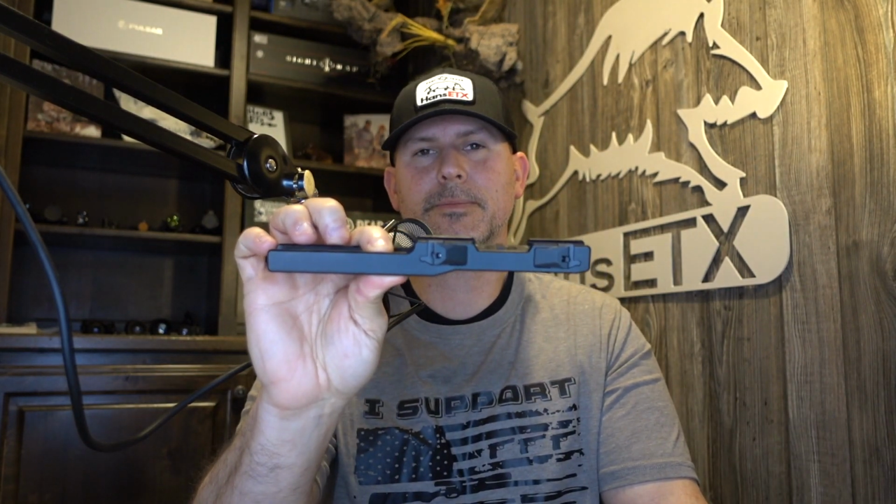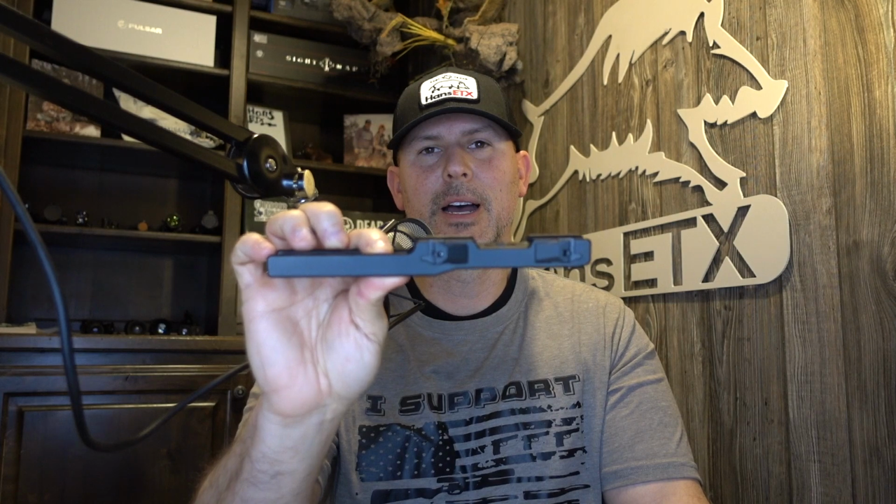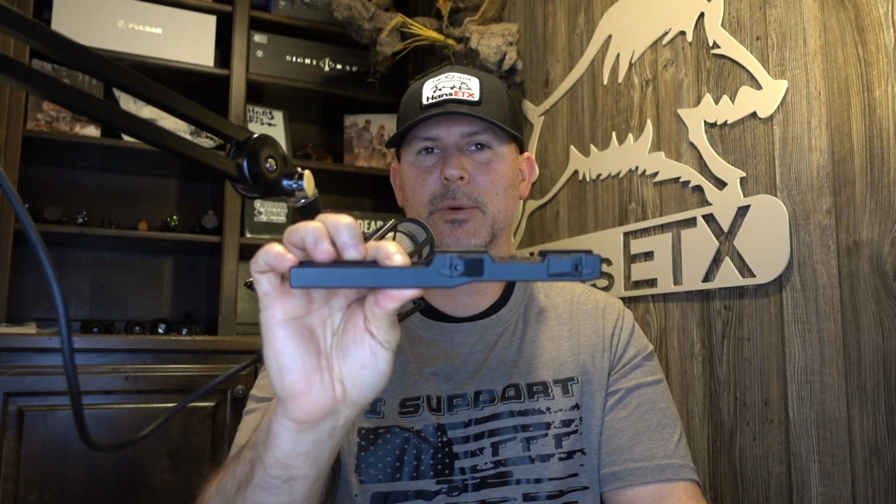Now, getting to the dislikes, and it's something that we have to do, we have to pick on it a little bit. This is the mount that comes with the scope. And I'm going to tell you, it's not that it's a well-made mount. I think the design of the mount makes it to where it probably is not going to fit the way you want it to fit on your AR rifle.